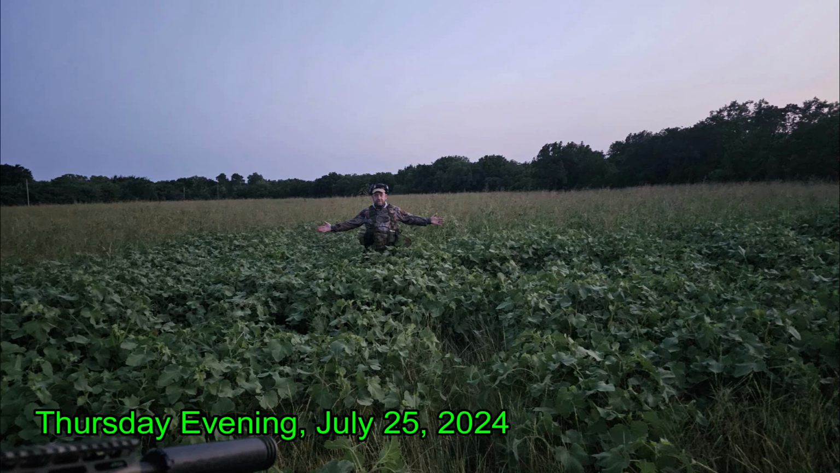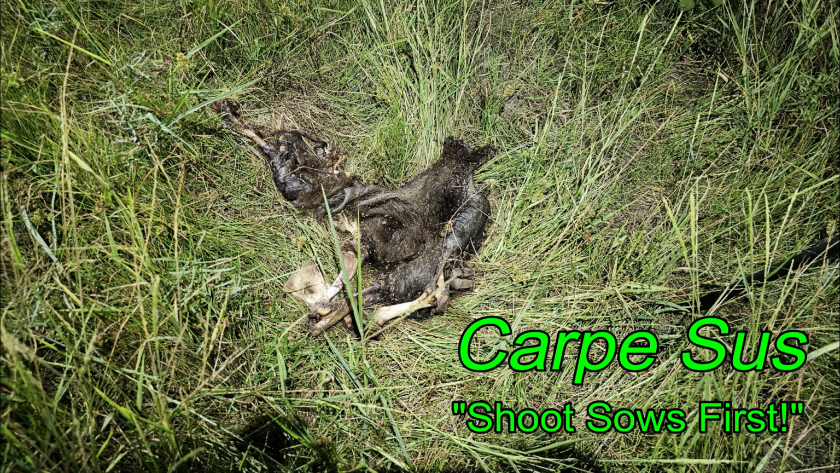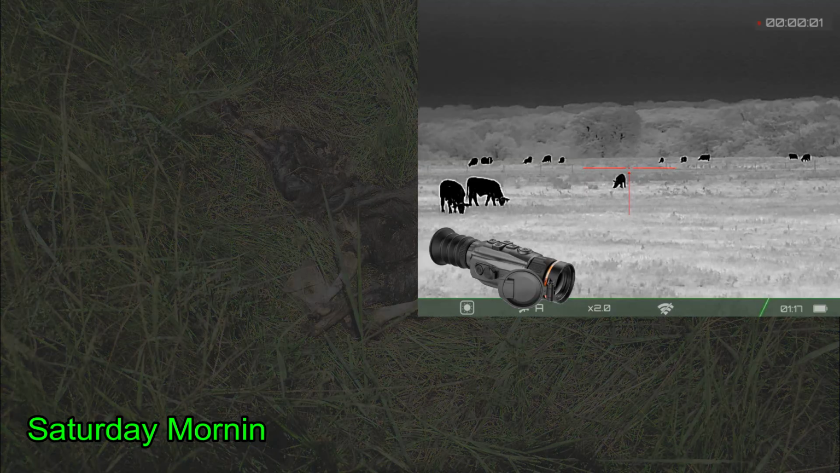Ben and I were back at it in this field that is terribly overgrown. We didn't find the hogs that we're going after, but we did find this one random hog that I'd killed on a previous night, Carpe Sus, so we'll add that to the count.